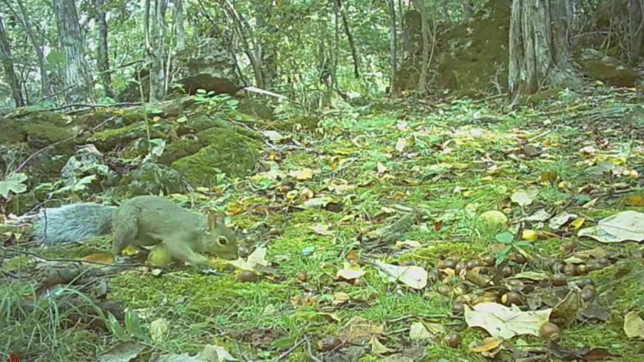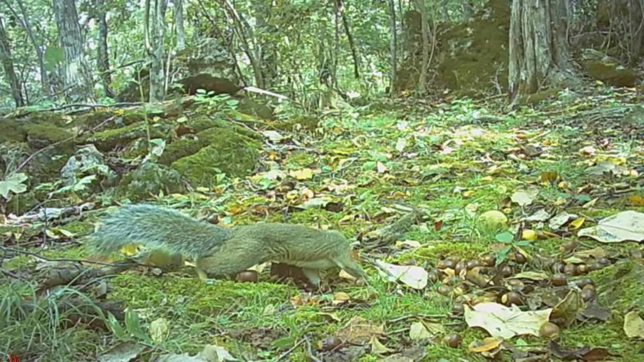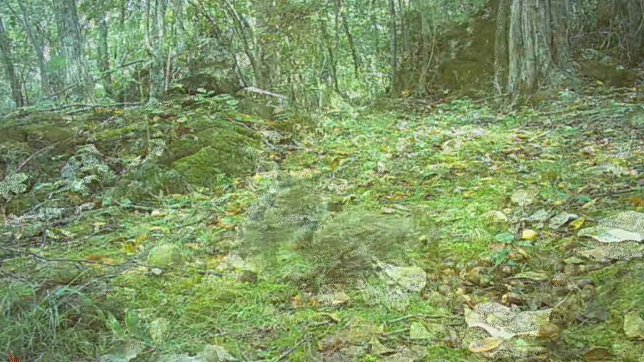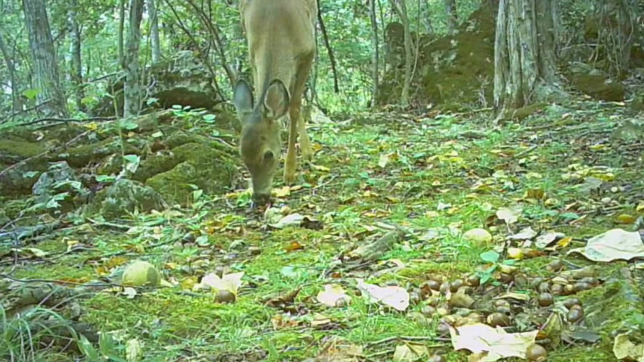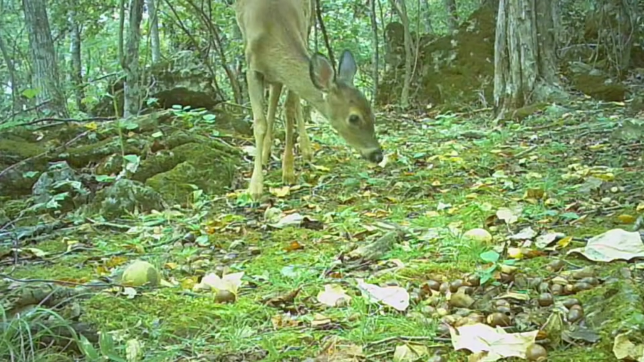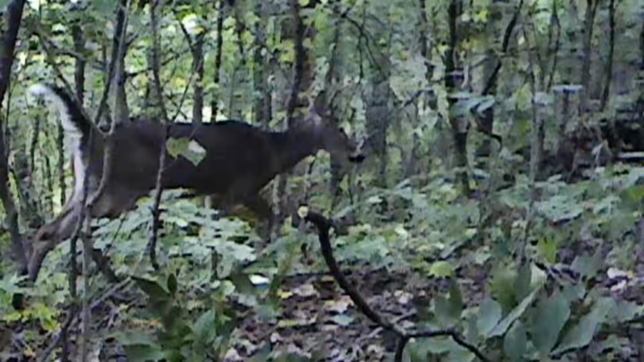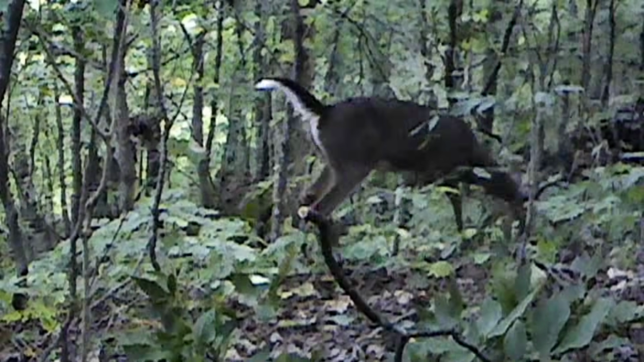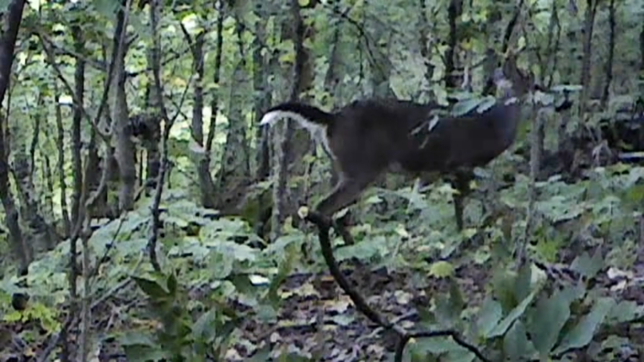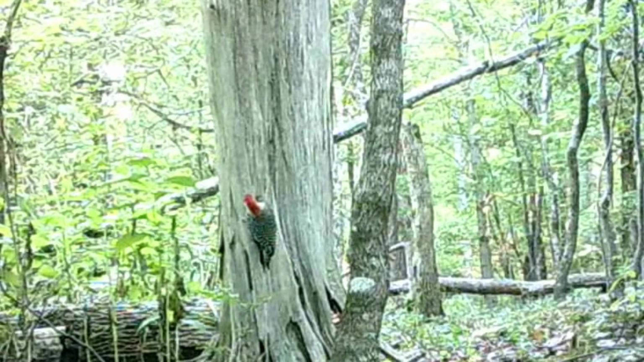They're just so many nuts right now that they're just having a field day. Really excited. And the deer, they love them too. All the animals love them. Even the coons, turkey loves them. And these old bucks, they just browse through here picking. And up on the ridge, there's a beautiful little woodpecker.